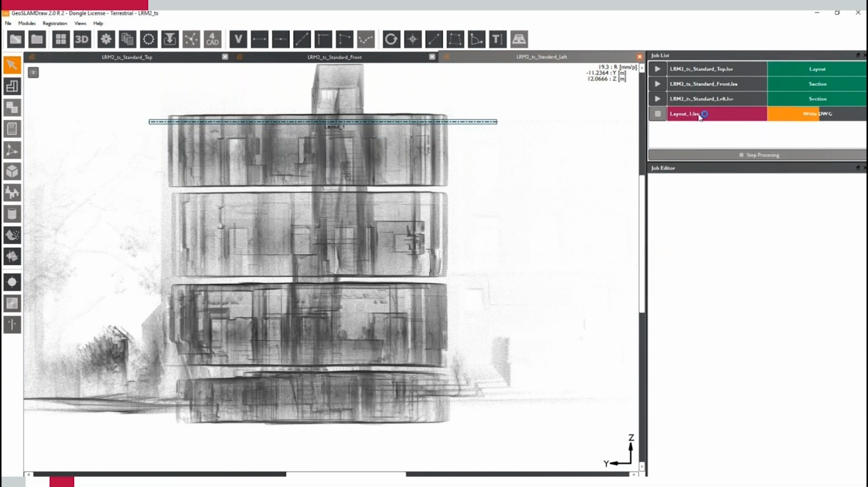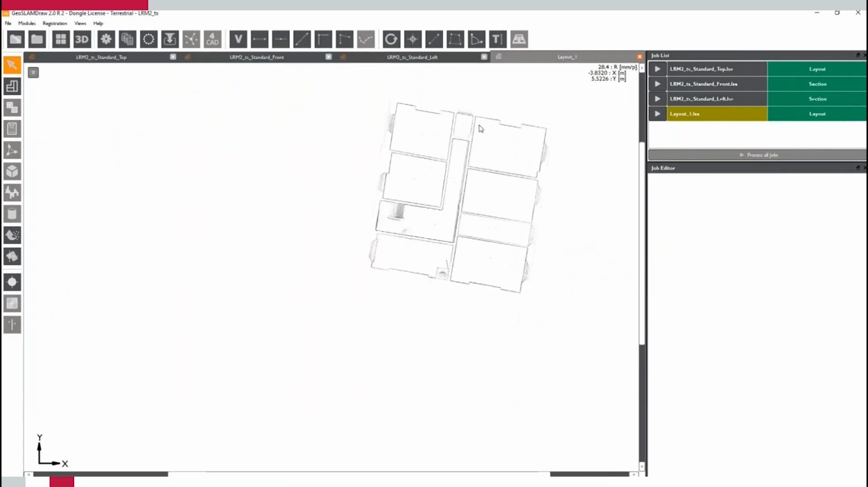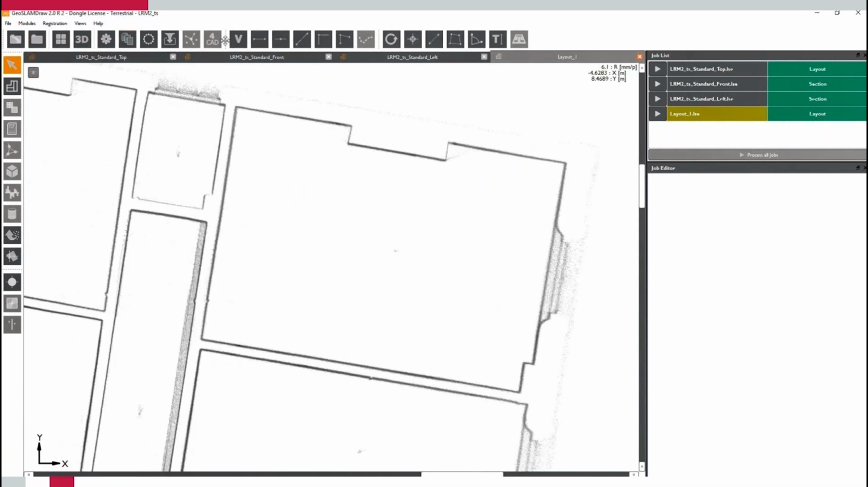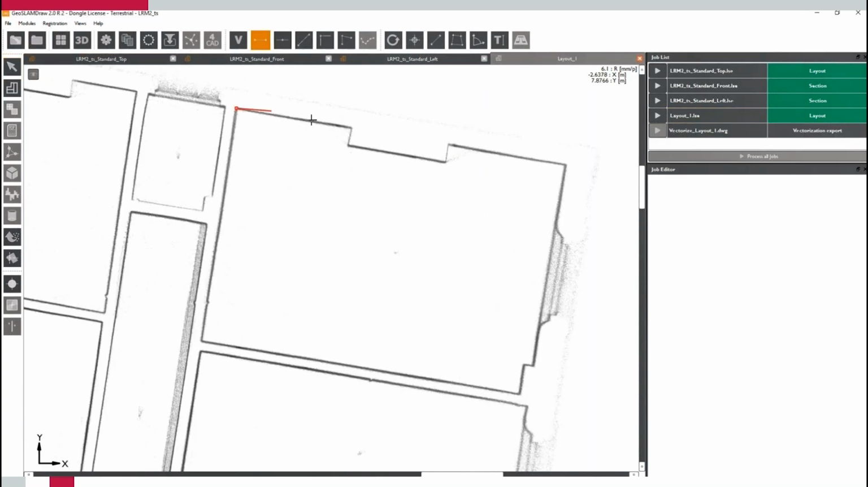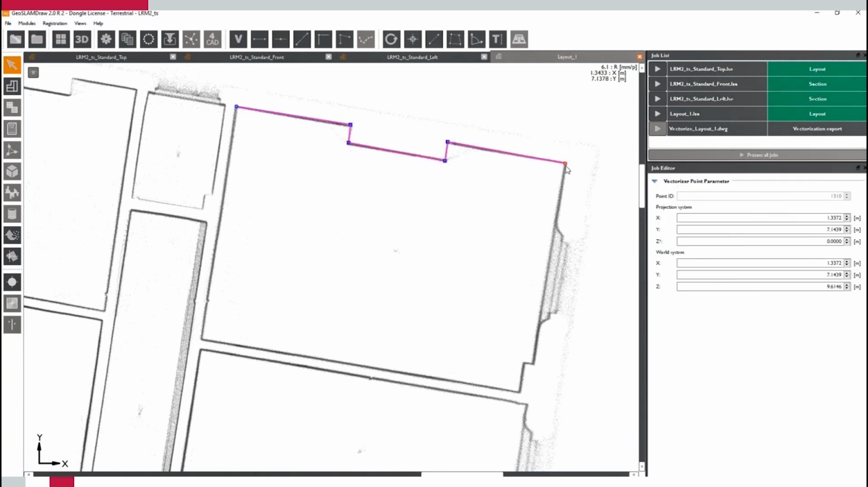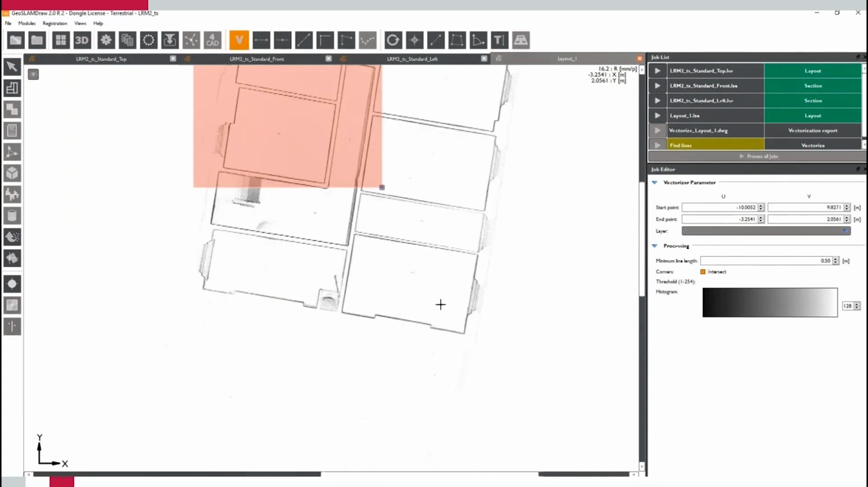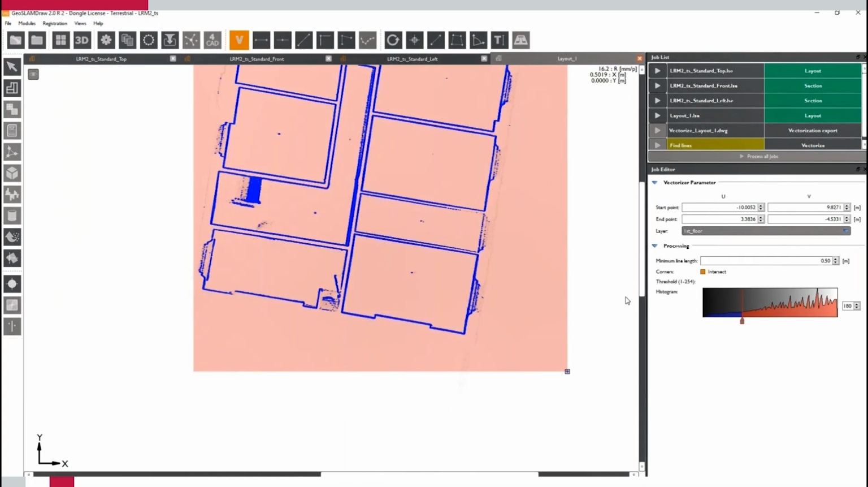So here we're creating a slice, and then you get your ortho image that we can then draw on manually. As I say, it can be done manually, or it can also be semi-automated as well. So you'll see now we're going to use a vectorization tool, which will automatically find those lines for us, and then we can complete the floor plan as well there.